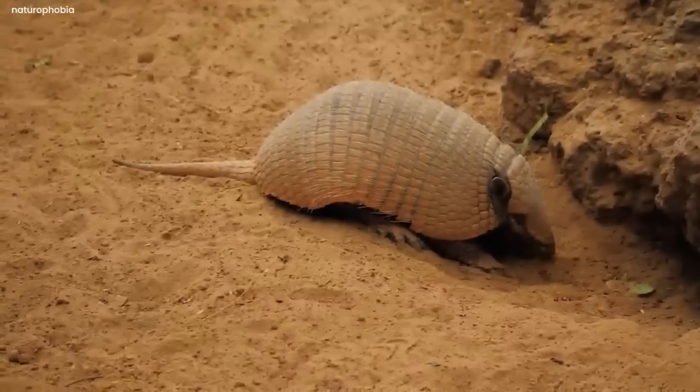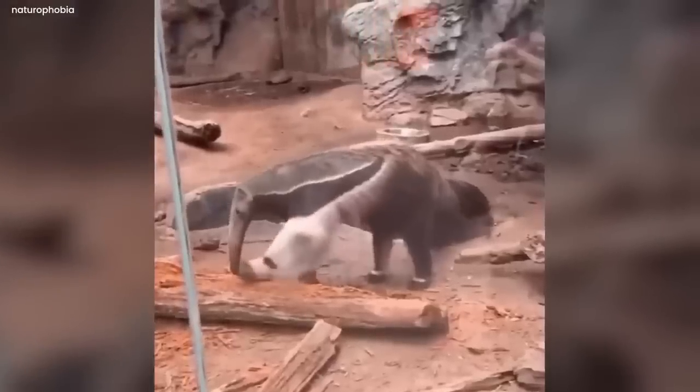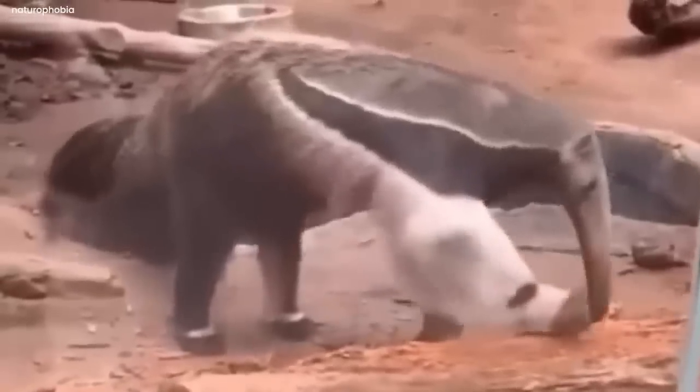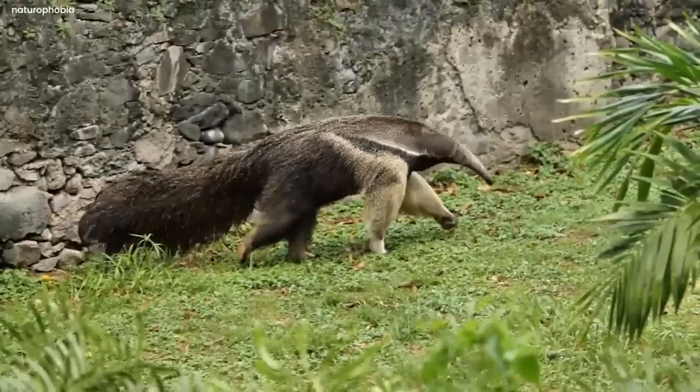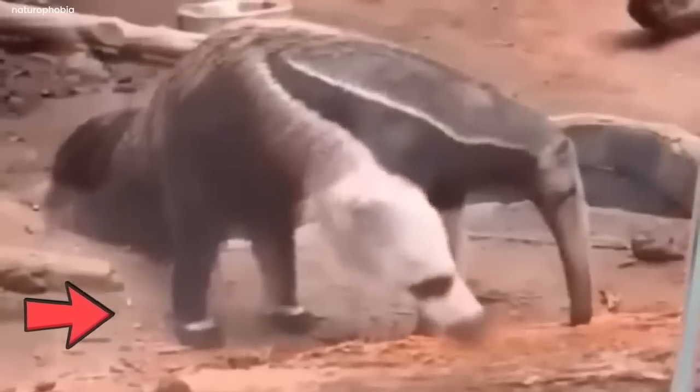The video played with our perception, making you wonder if there were two distinct creatures or just one cleverly disguised giant anteater. This captivating illusion will leave you in suspense and prompt you to ponder the uncanny abilities of nature and how the things we see can be this manipulating.